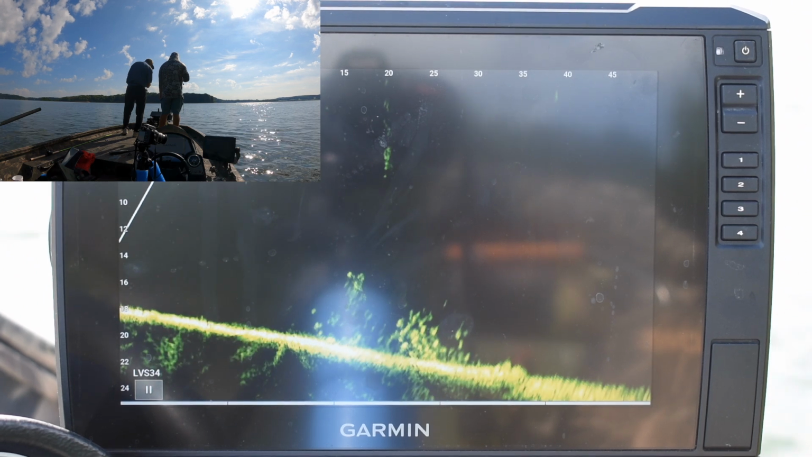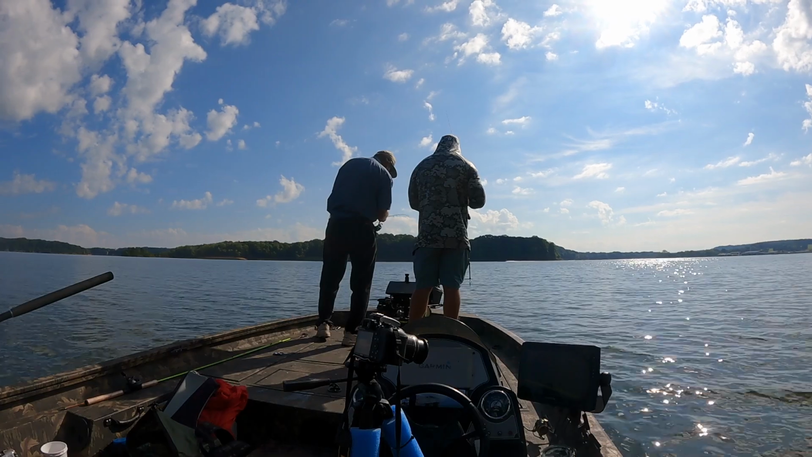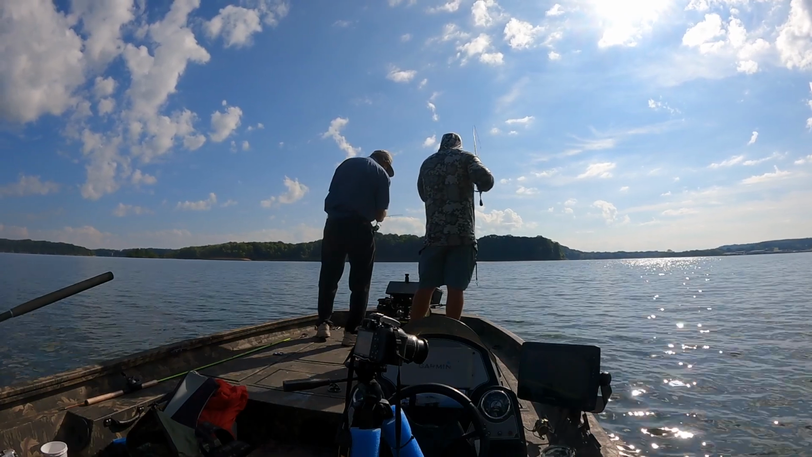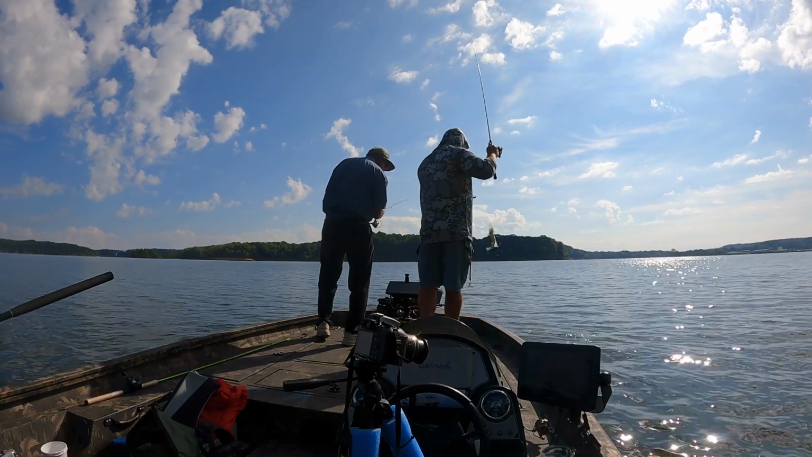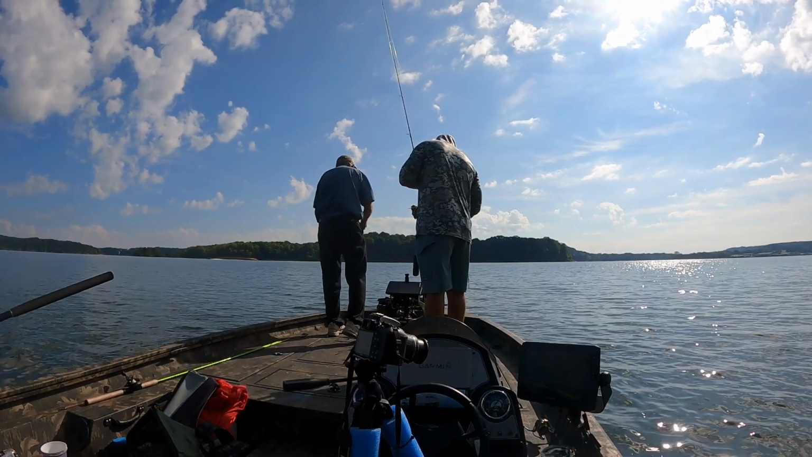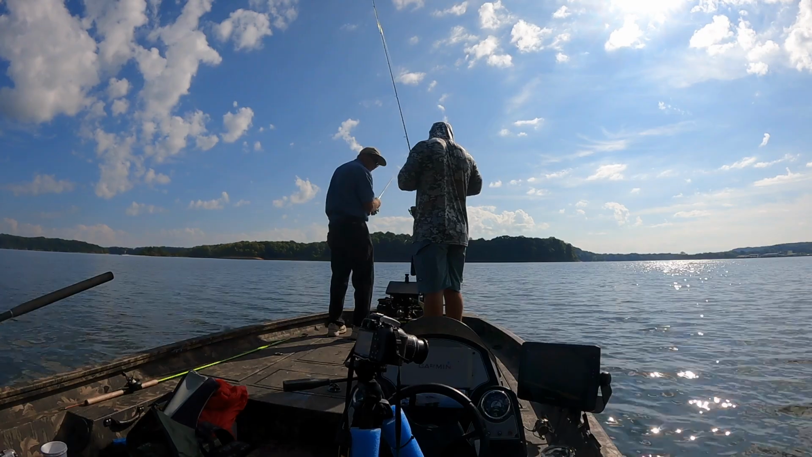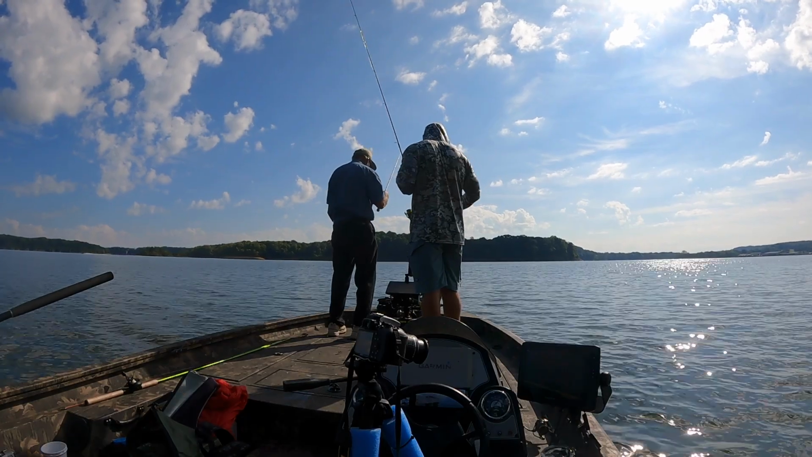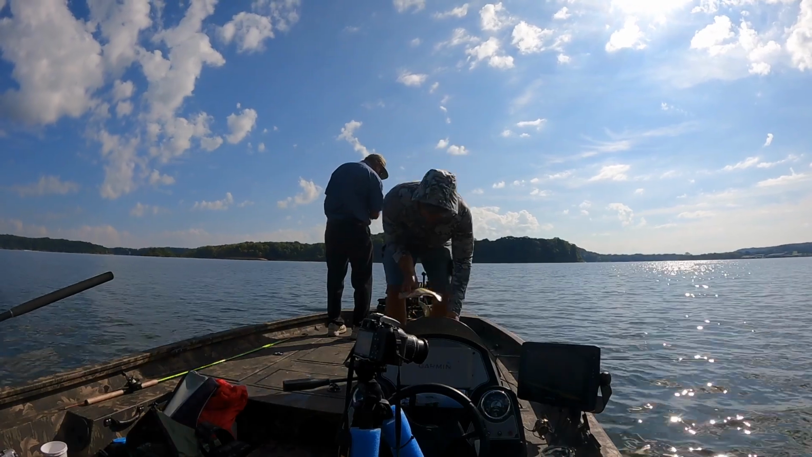If this week was any prelude to how the rest of the fall is going to fish, it was pretty good. We caught a rough estimate, and I'm not exaggerating on this, 200 crappie. We would catch a keeper, and we'd catch some more from a piece of structure.